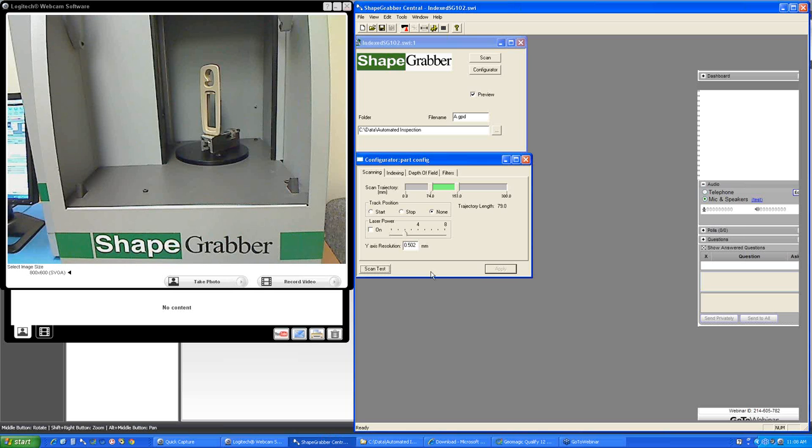So there's two things we wanted to demonstrate here. One is essentially starting from scratch. We've got a part that just came out of production. We want to check this part for any defects. And then we'll also look at how we can automatically inspect the second part.